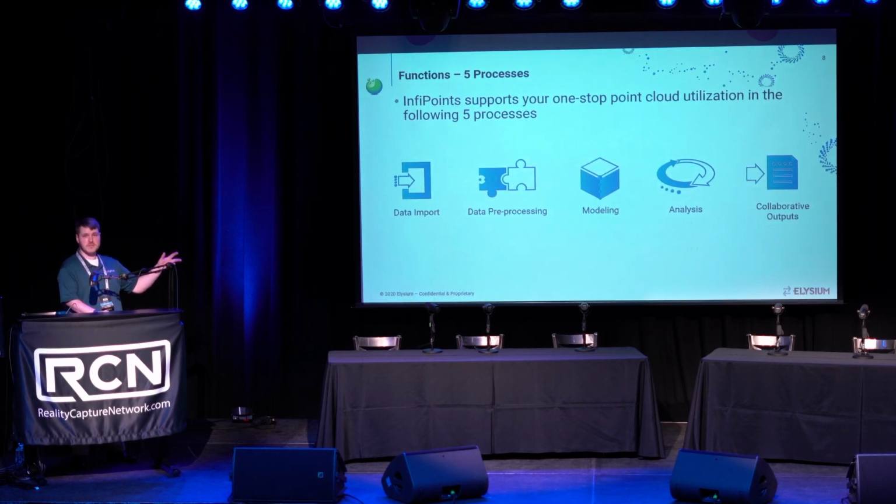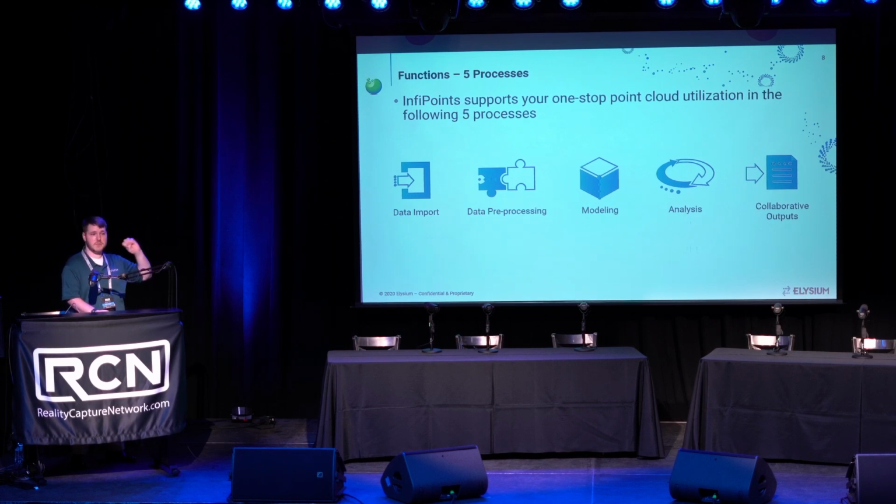There are 5 primary processes of InfoPoints: your data import, preprocessing, modeling and analysis interchangeably, and then getting into your collaborative outputs, being able to consume that data beyond the solution.